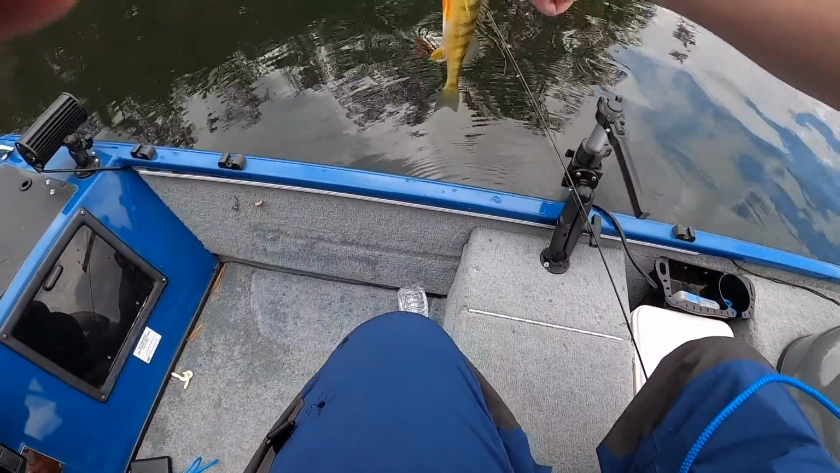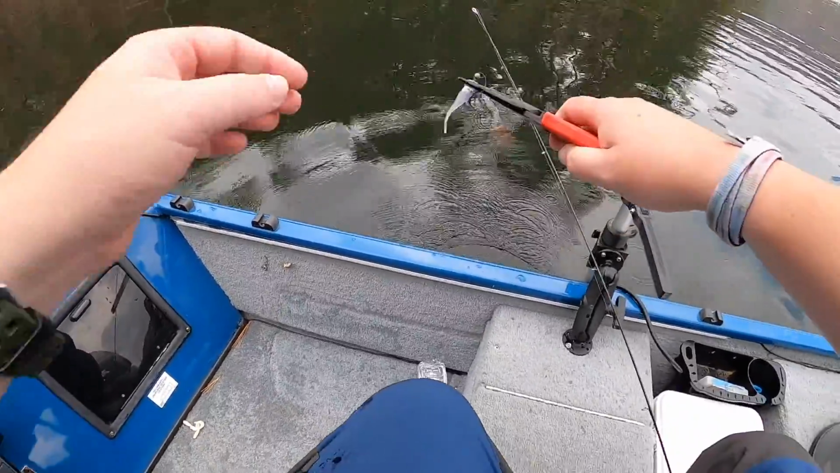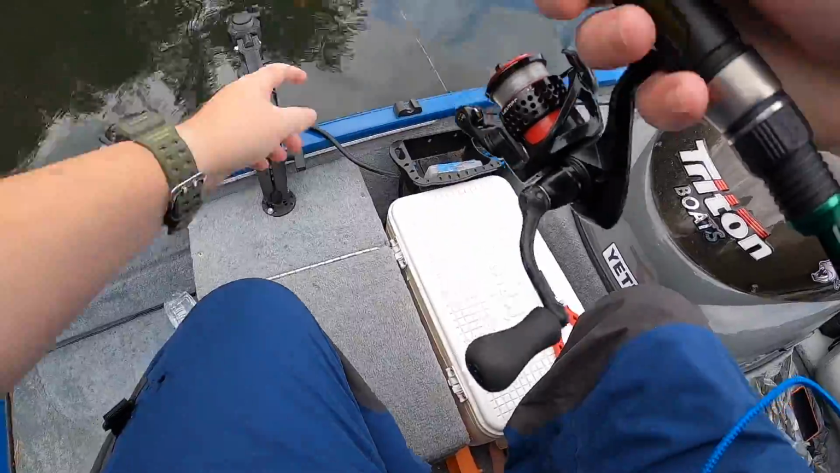I hate touching these perch, guys, I'll be honest. It's one fish I don't like messing with too much. They don't spine you as bad as a white bass does, or a yellow bass, but they still spine the hell out of you. And they don't feel good.